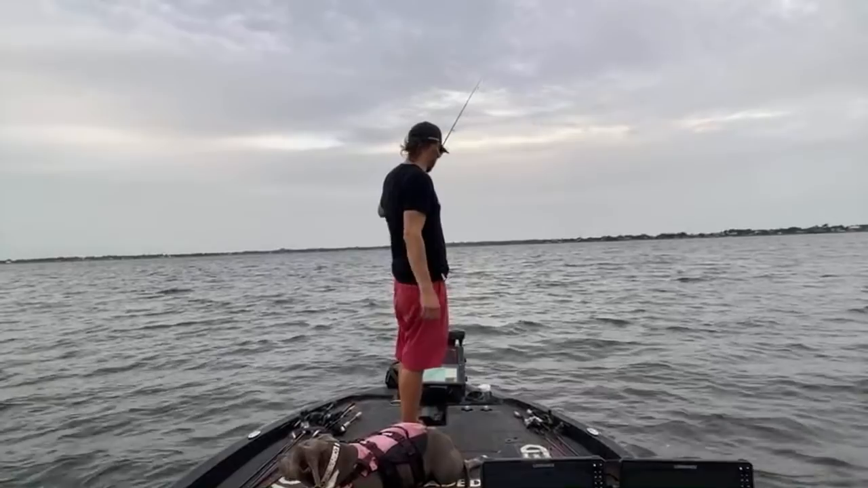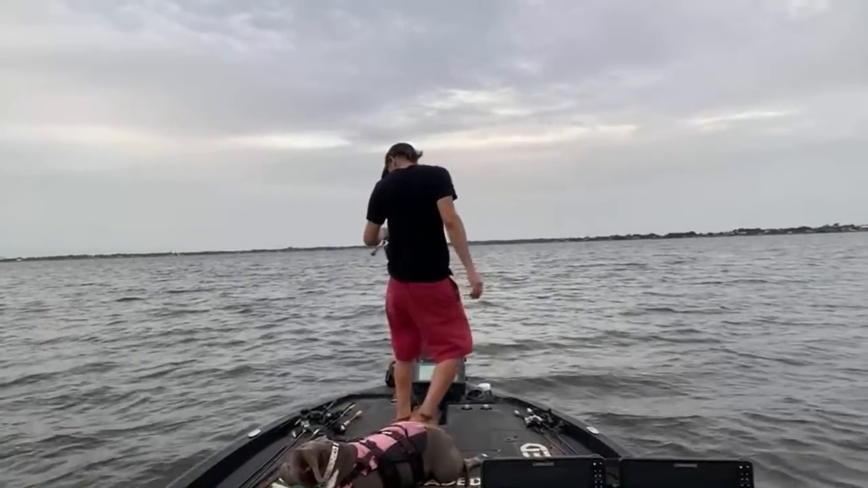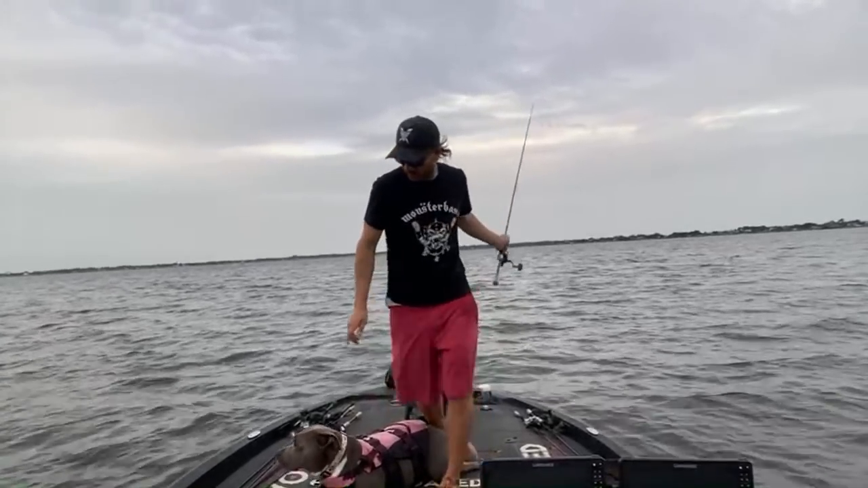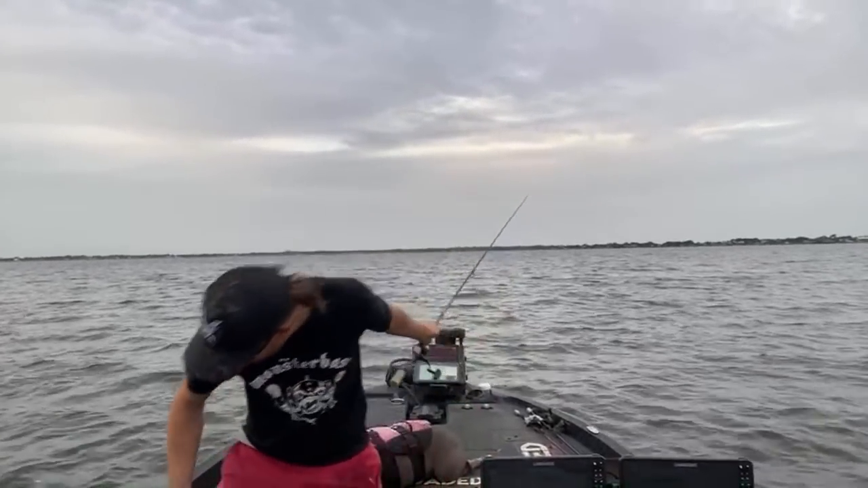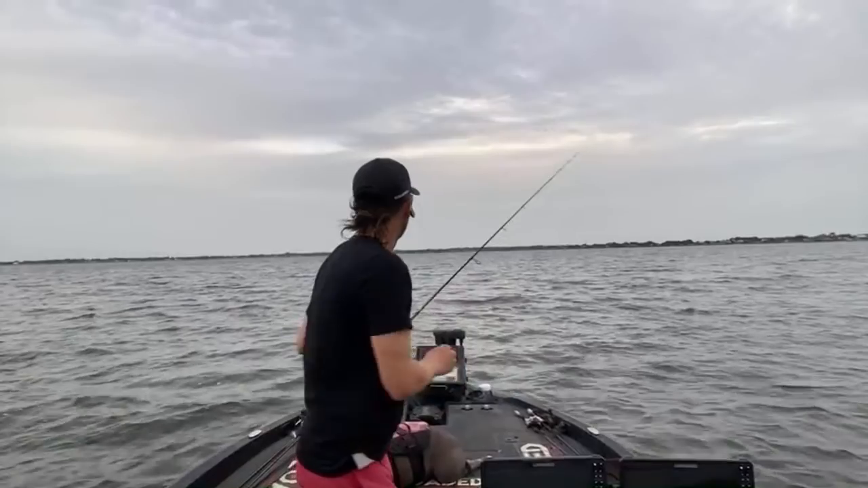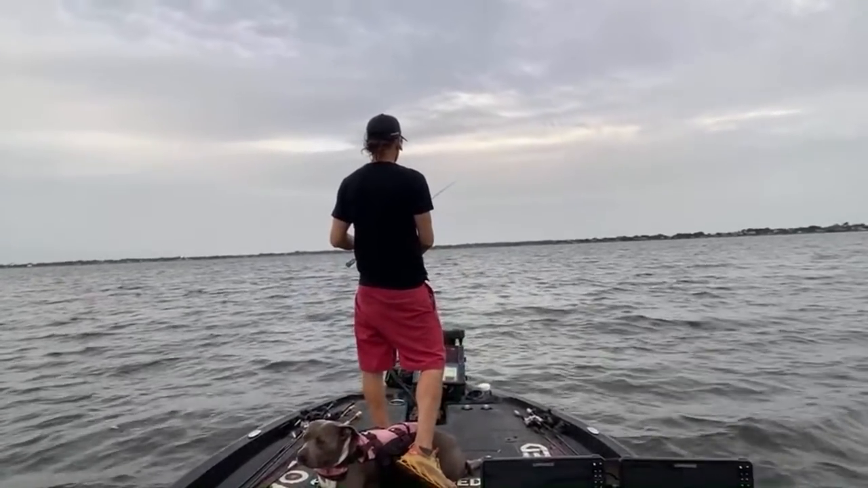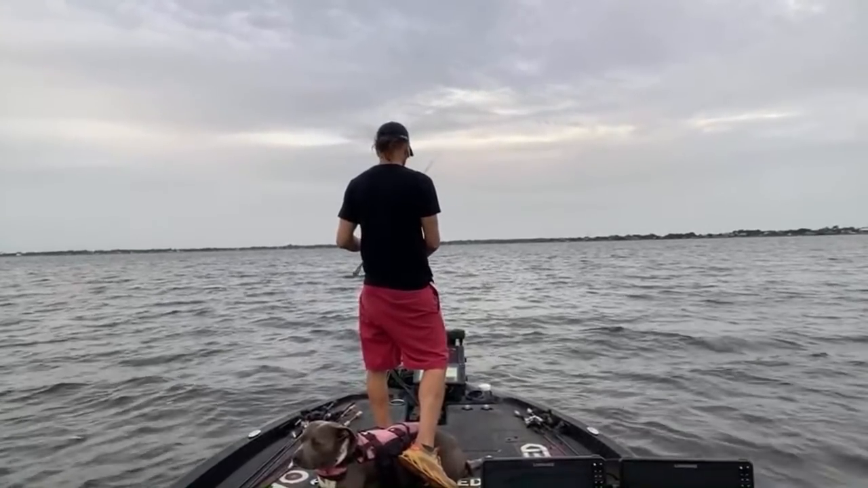He bit it and didn't get it. I almost want to rig up another Ned, but I gotta tie that stupid leader. Maybe I got another spinning rod down there. I do. There ain't much leader on that either.